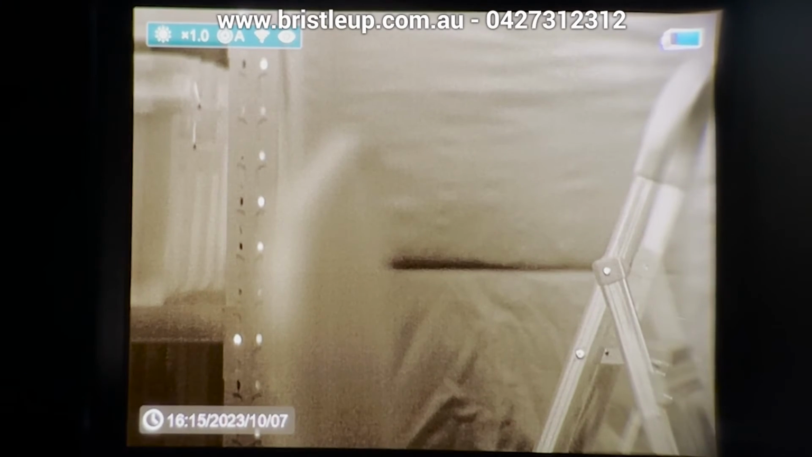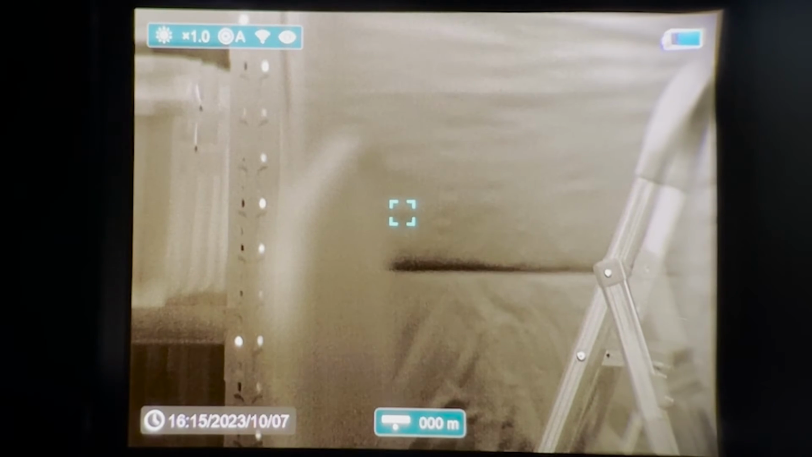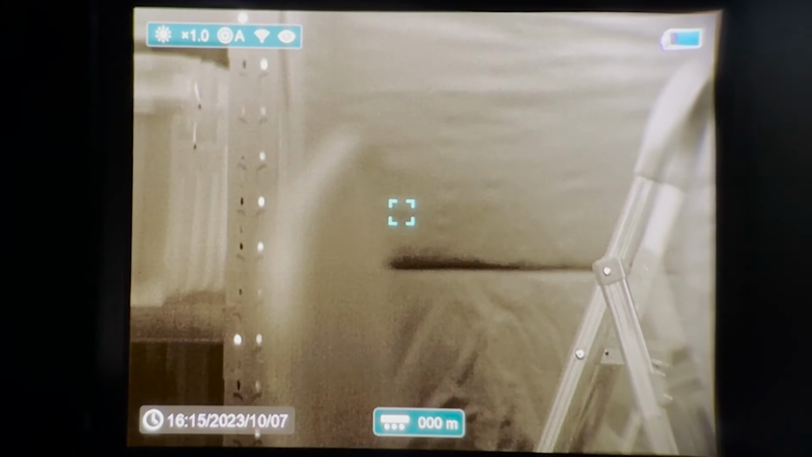To activate the rangefinder, a short press on the rangefinder button will turn it on. To change ranging modes, you can press and hold the ranging button to change it back and forth between the different rangefinder modes. To deactivate the rangefinder, single press on the power button.